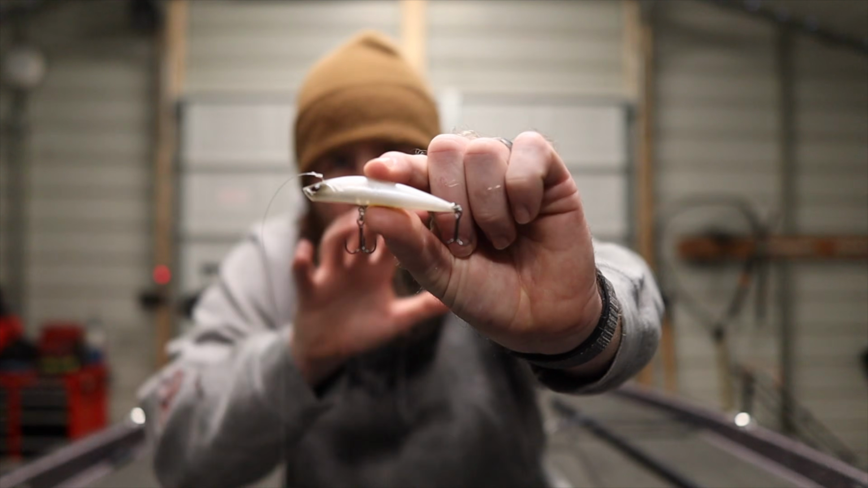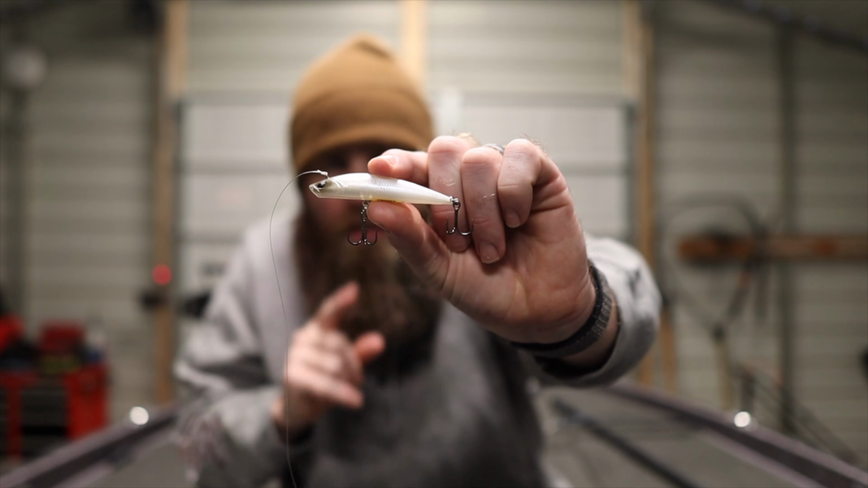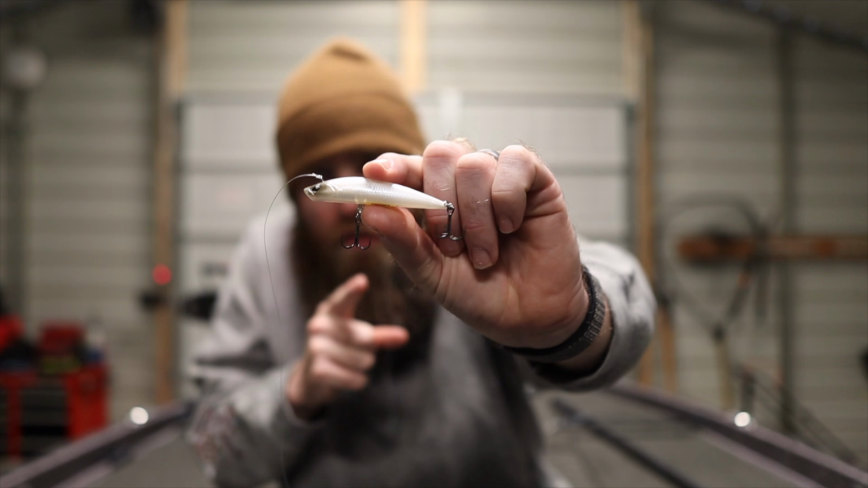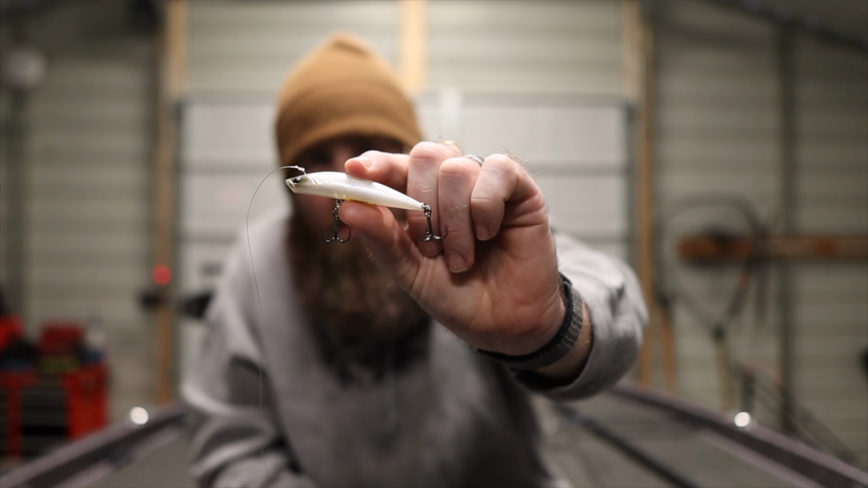Now, I caught all the fish I did today on a brand new Berkley bait that I said we were going out to fish, and was kind of the goal of today, and that is the Berkley Finisher. Now, I'll be totally honest, when I first saw this bait, and I'm sure a lot of you guys are thinking the same thing, is what does that even do?